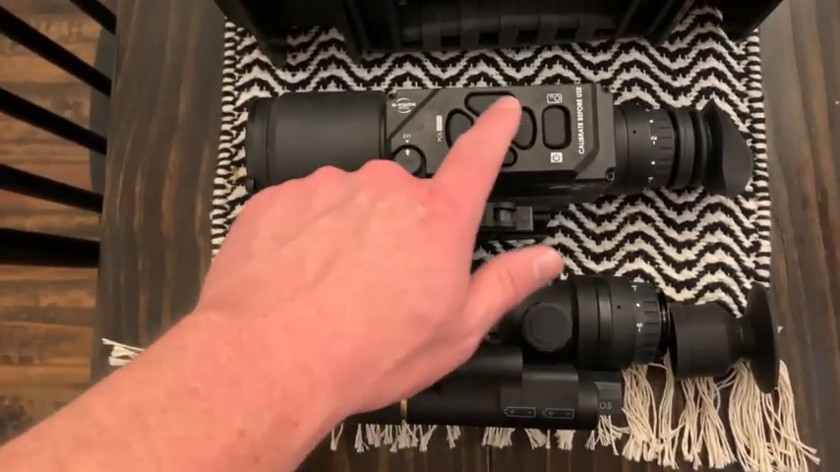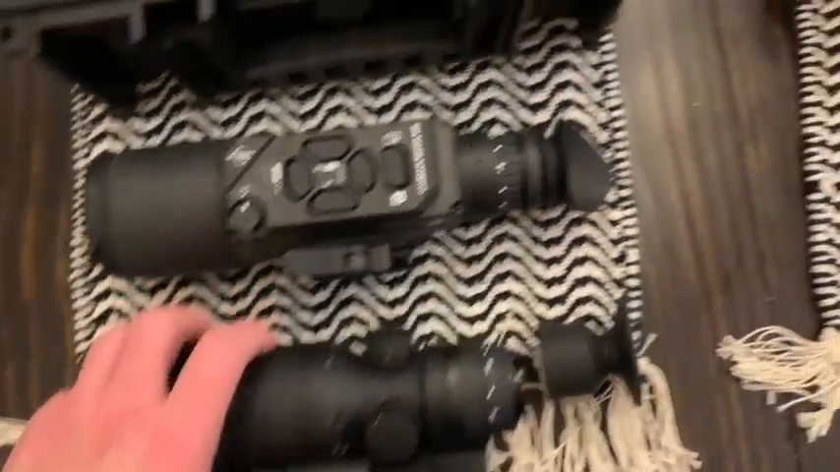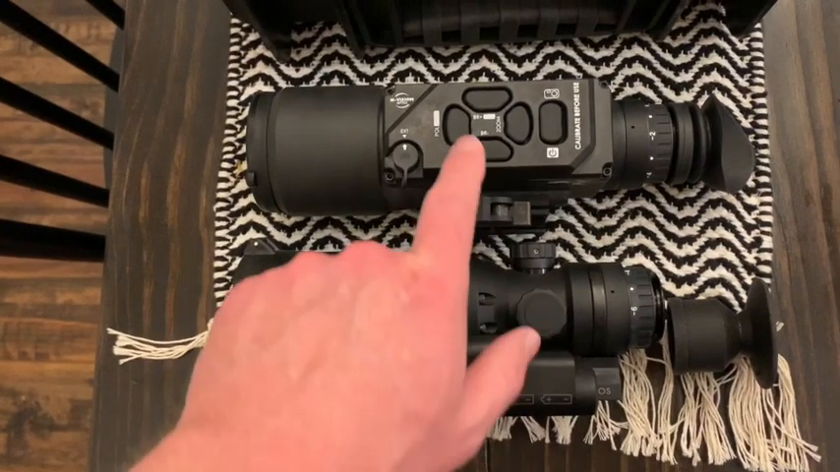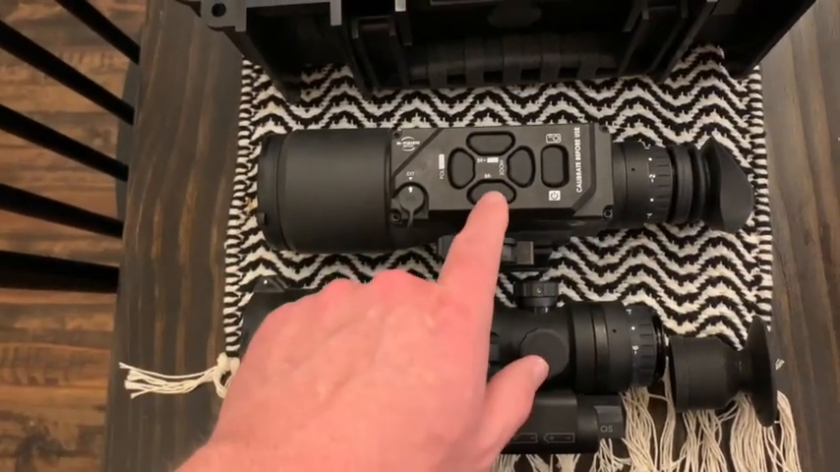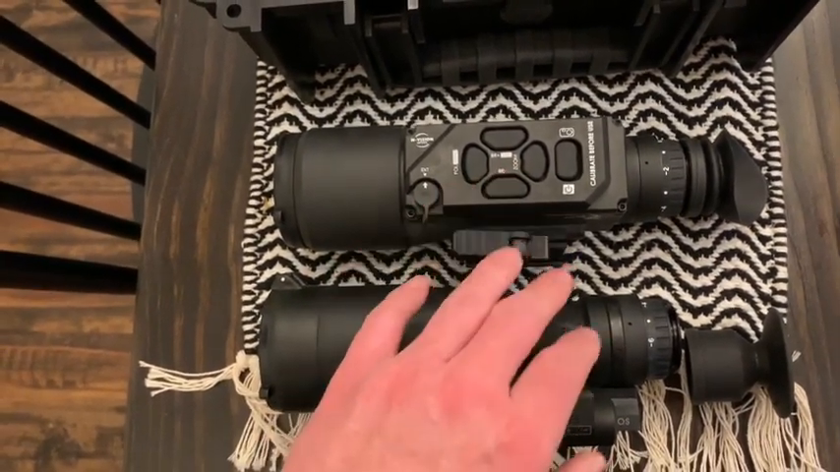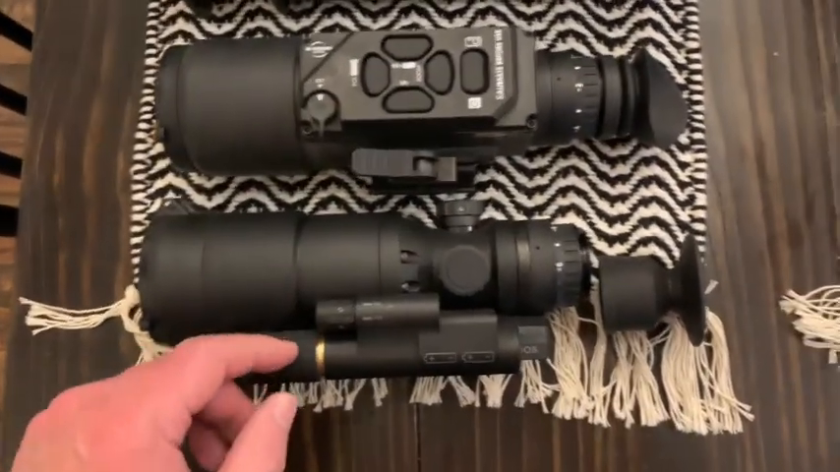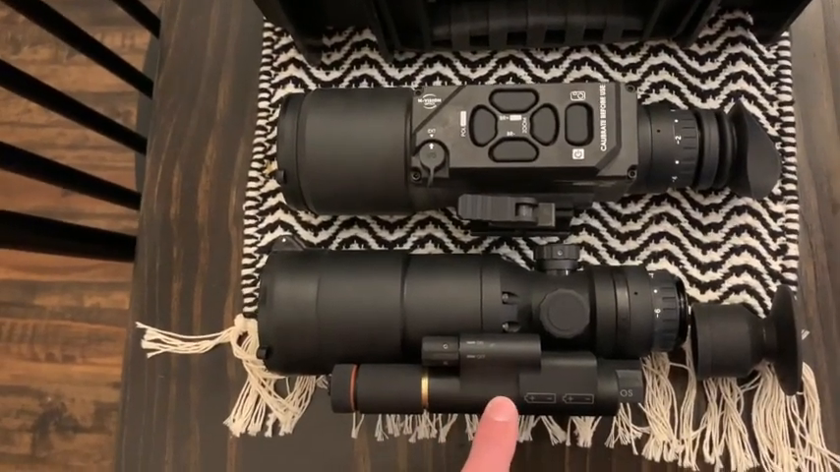As many of you know, the Halo has the buttons, the Trijicon has the turrets, which I do prefer. I know a lot of people said the same thing. These are nice to use, but these buttons are really big, and using them earlier, playing with it, they're easy to find, they are convenient. These are nicer to feel the click, but in reality, there's not a lot of gain in one versus the other, in my opinion. The one thing I do like about the Trijicon better is the batteries. They are easier to put in.